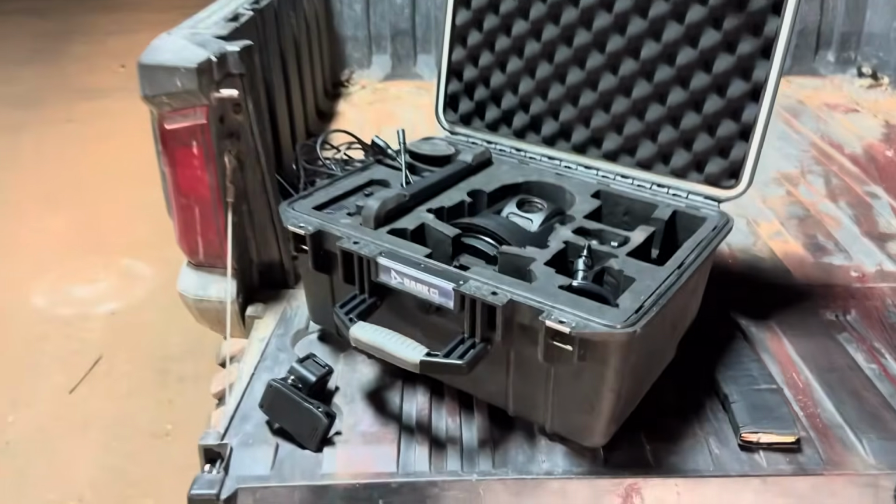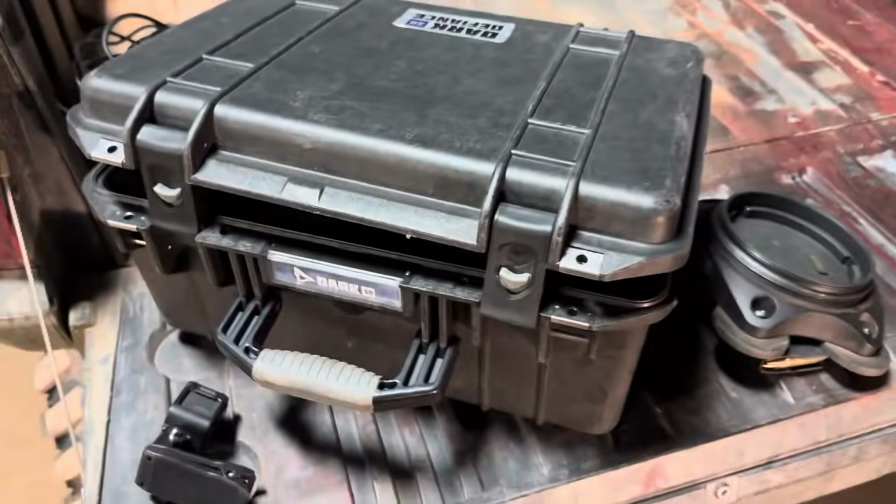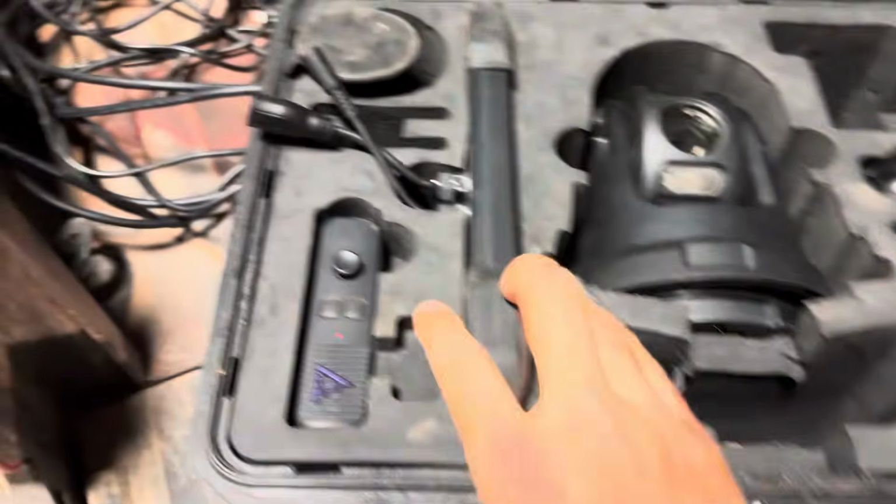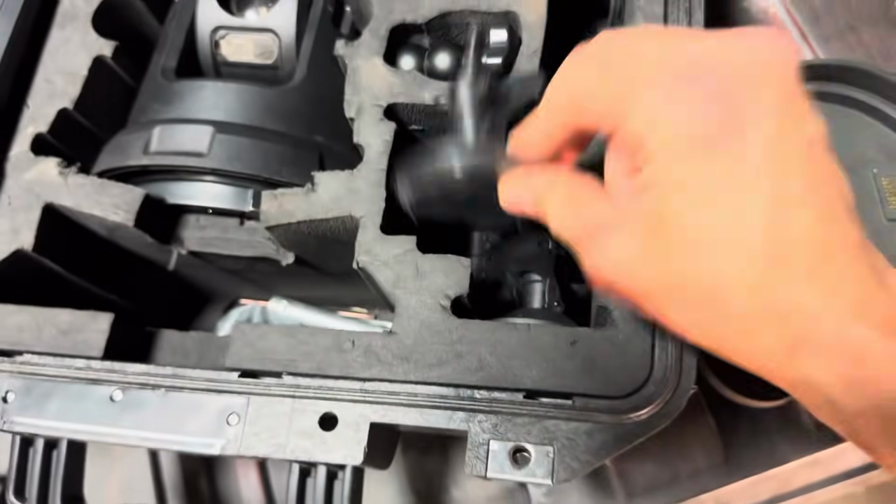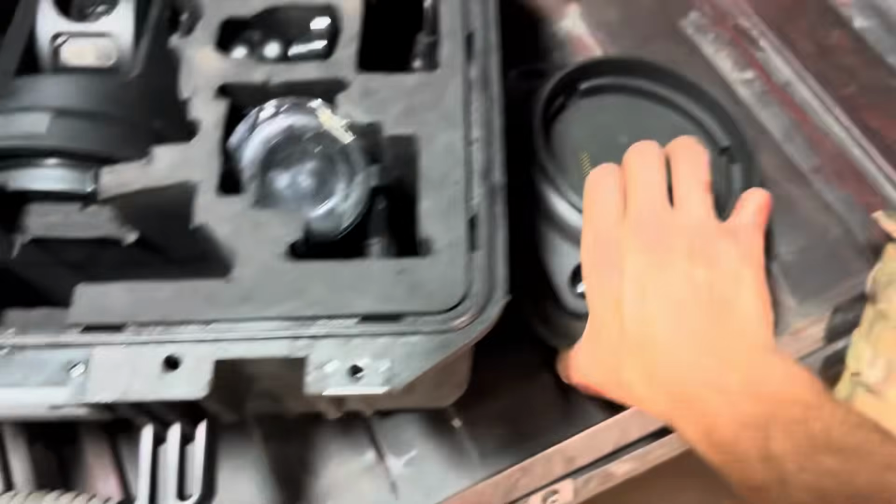This Dark 30 also comes in a real nice, like, hard foam case. Almost a Pelican case, but got the logoing on it and got all the cutouts for your tablet, remote controller, suction cup, some extra tools down there. The suction cup feet for the base, if you want to use that instead of the magnetic feet.